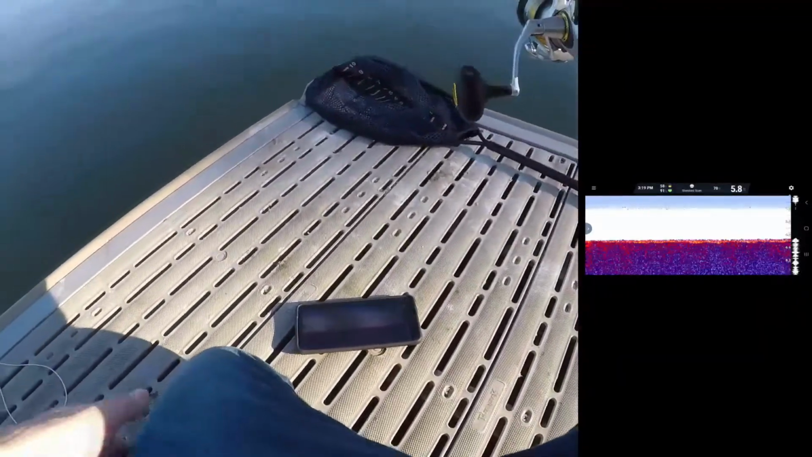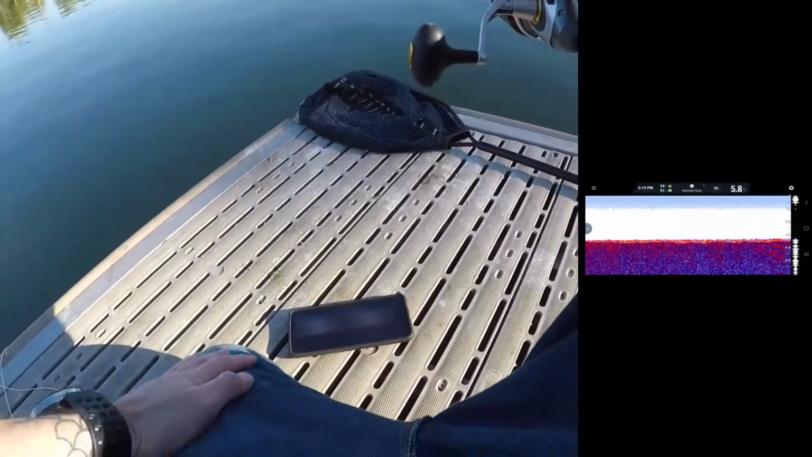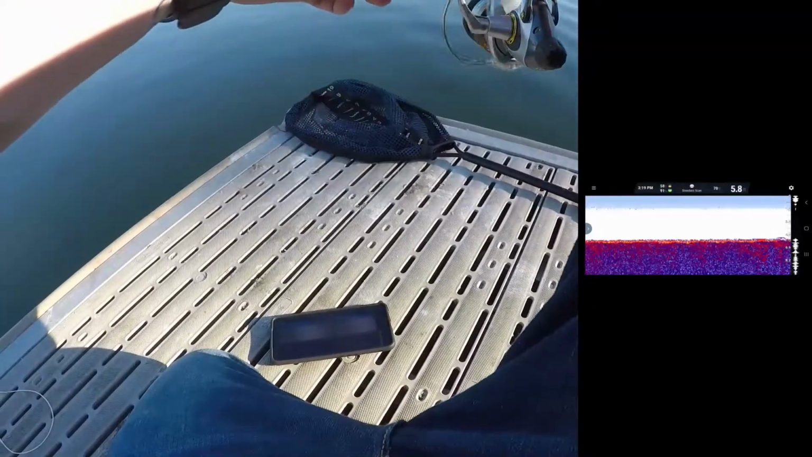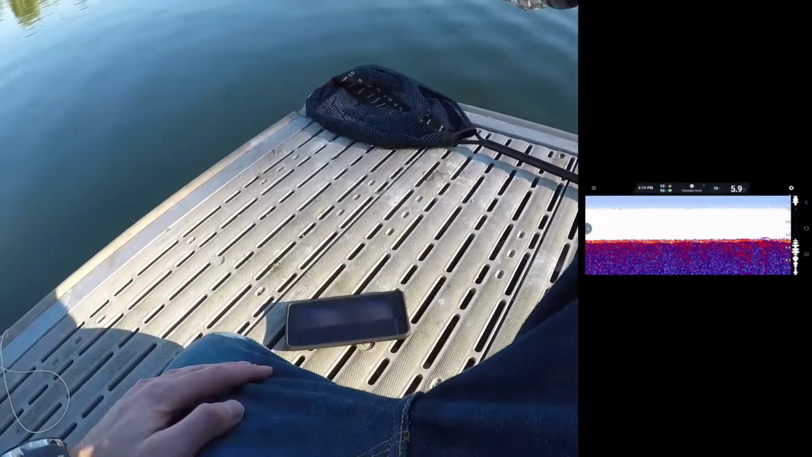And you know what? That's not the Deeper's fault. That is either your fault or the lake's fault that you're not catching anything. Oh, bad, too sad, get over it. If you can't catch fish, you're a horrible fisherman. I'm just kidding, but am I?